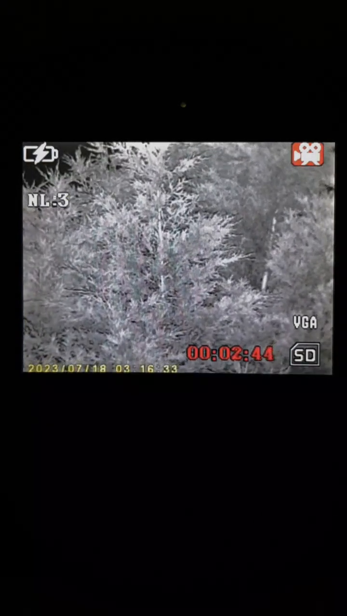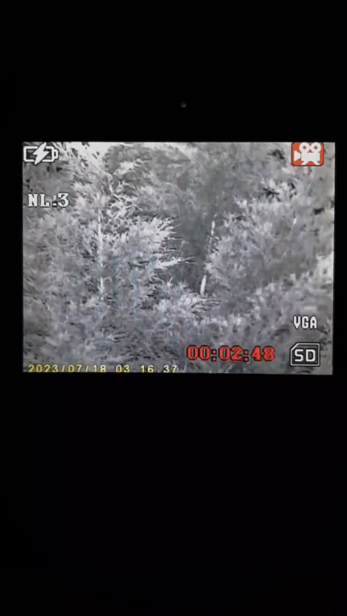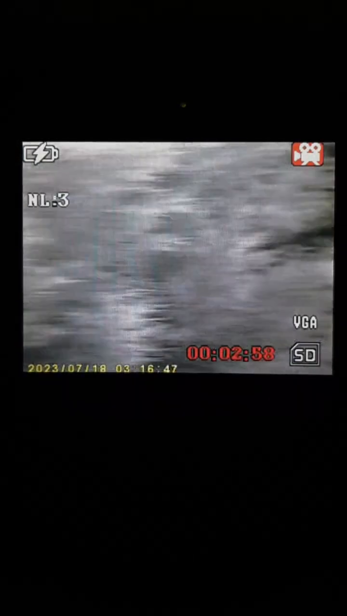So we'll look in this tree, see if we can see anything. A massive 30-foot conifer this. But yeah, some of these trees hold orbs, guys. They hold spirits. They say that the roots suck the spirits from the ground.